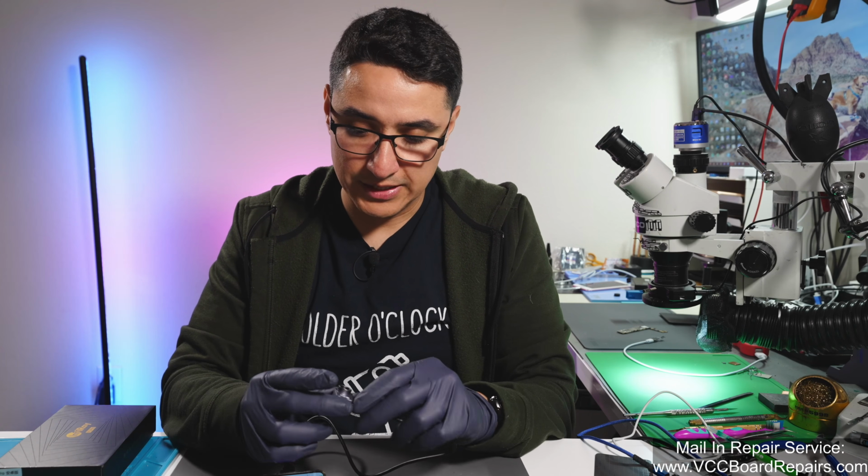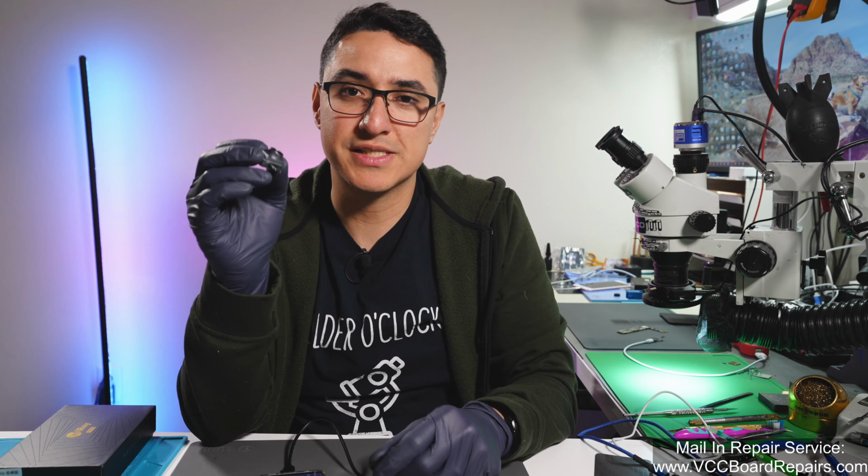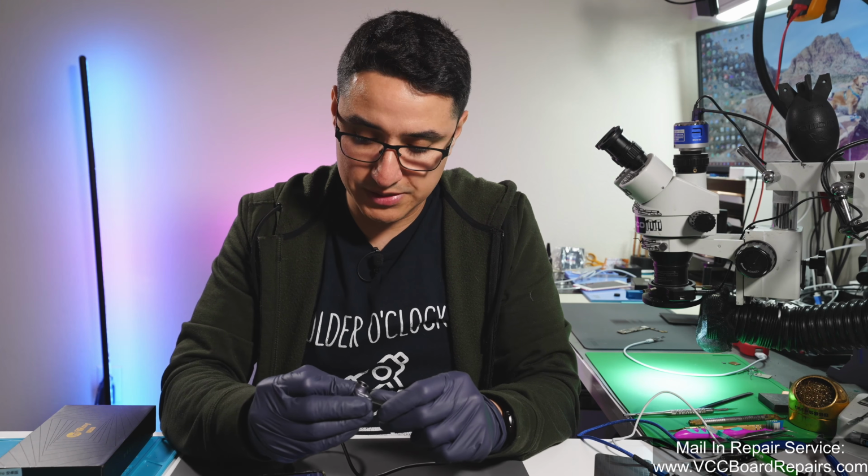Also, it's USB-C, so I think you could plug this into a computer, like a Windows-based computer, and it'll work, but I haven't played with that yet.